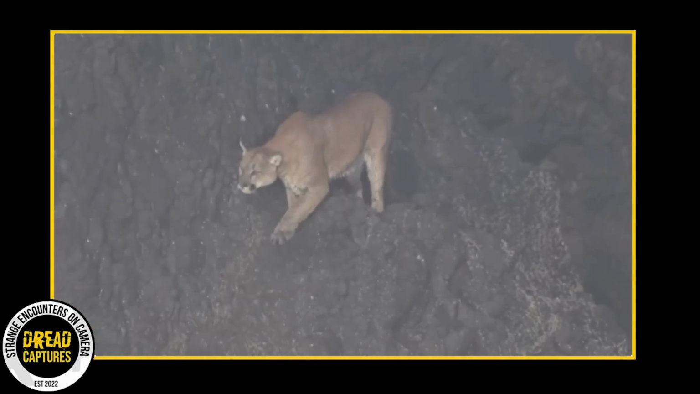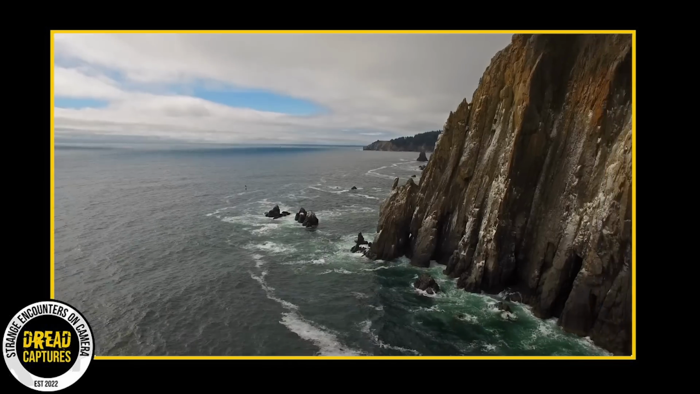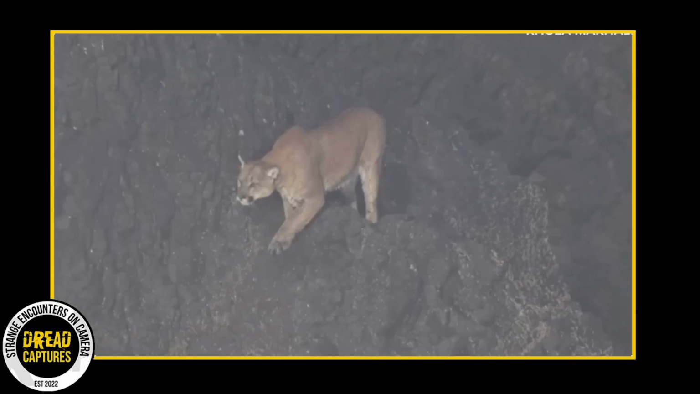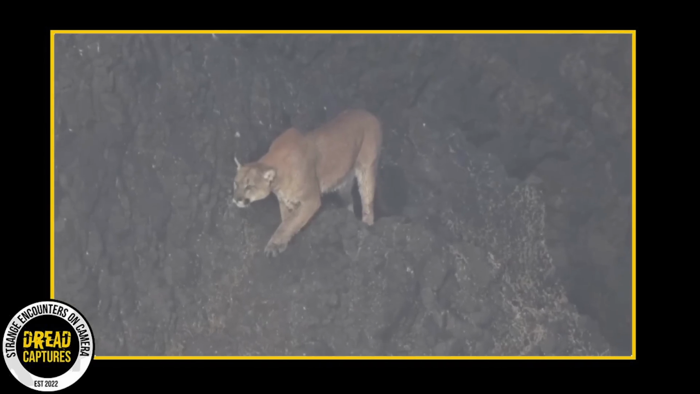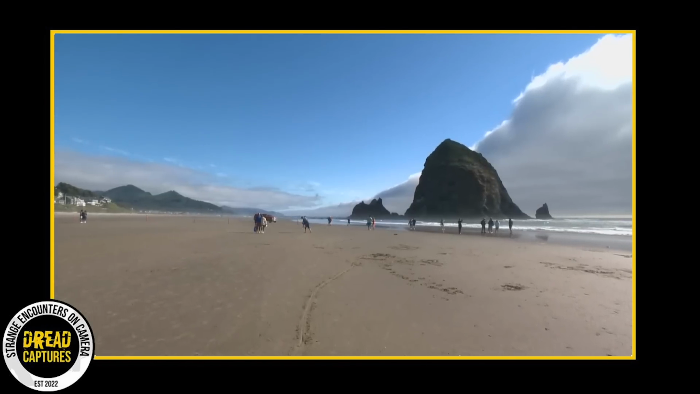District wildlife biologist Paul Atwood explained to the media that it was unusual to see a cougar venturing onto Haystack Rock. Cougars primarily feed on deer, but they will also consume elk, other mammals, and birds, noting that while coastal forest areas are ideal cougar habitats, it's uncommon for them to make their way onto Haystack Rock.